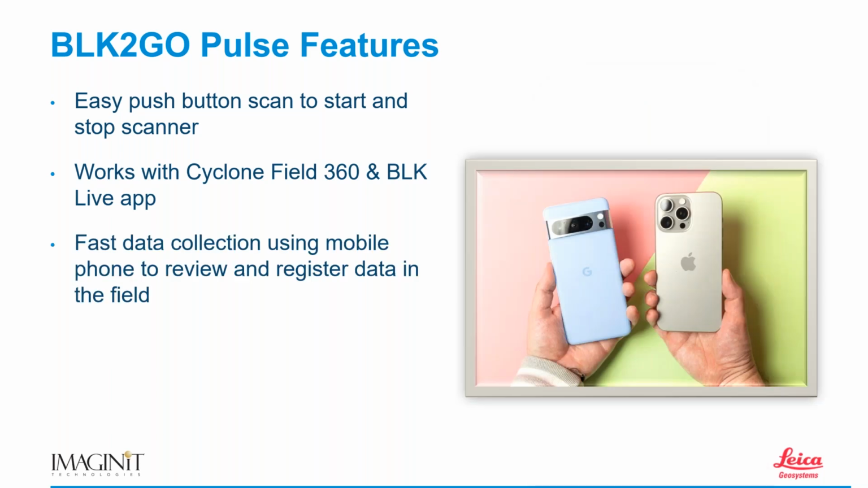Fast data collection using a mobile phone. I don't care if you're an Apple person, you're a Google or Android person. We can collect data with either device.